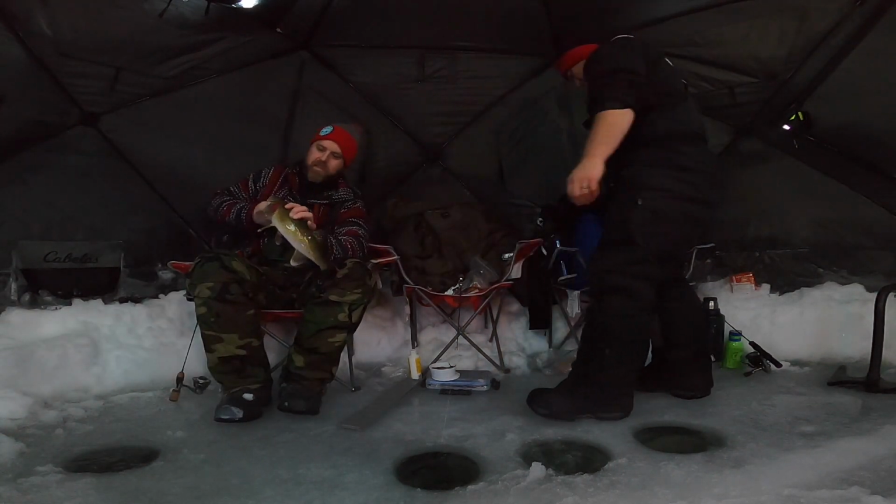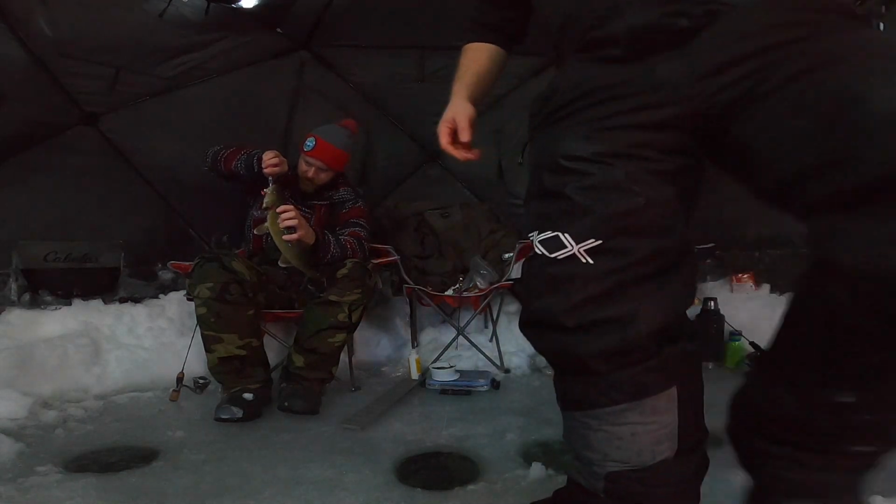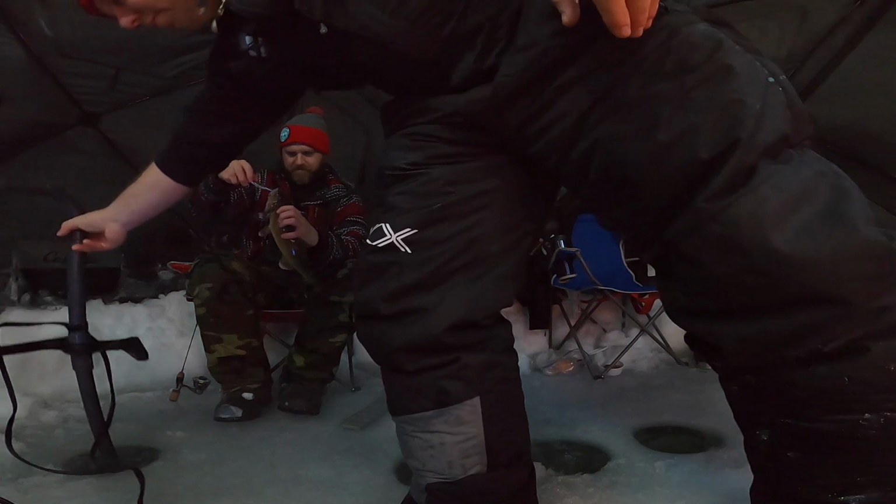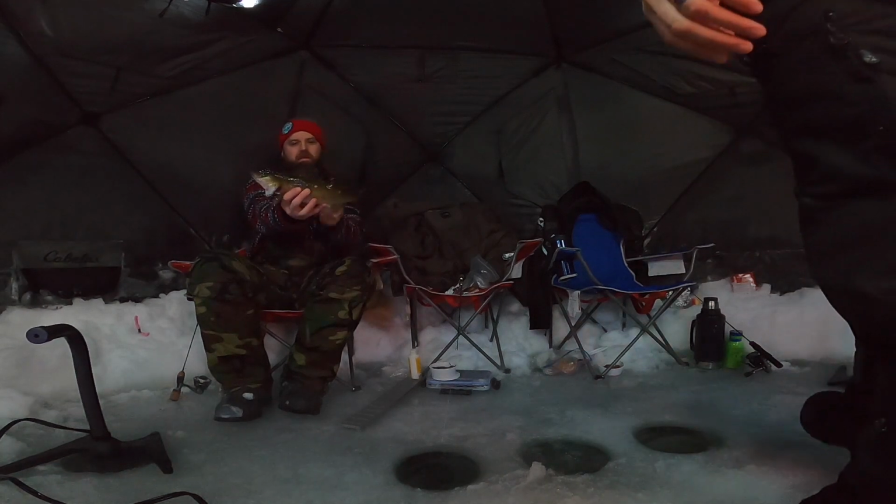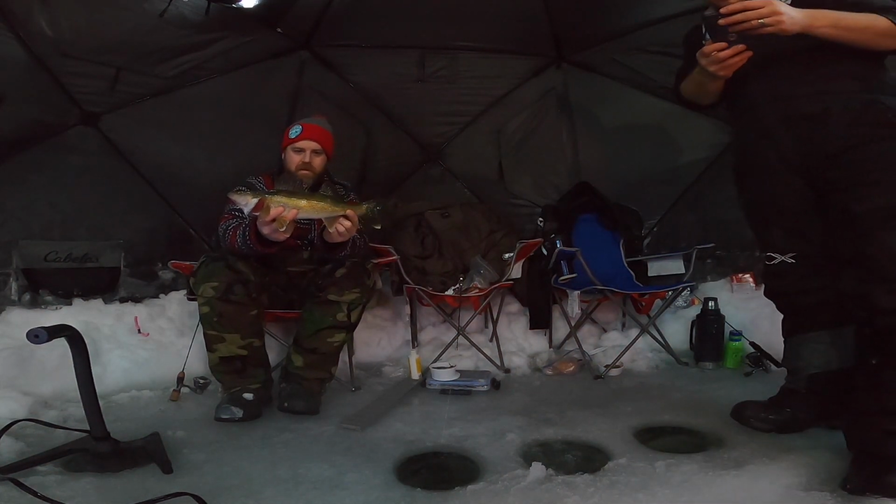Yeah, so I had my dead stick just dangling around down there, and I just slowly moved it off the bottom and followed it. And then just didn't want to see it go, so there we go.